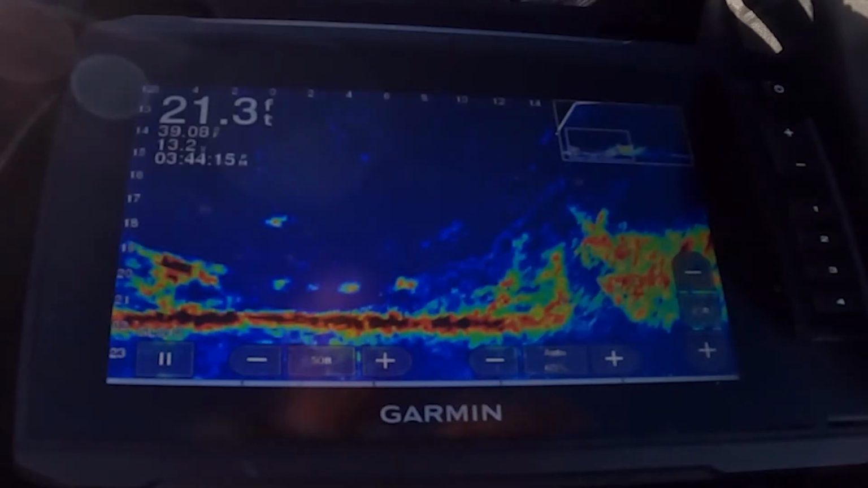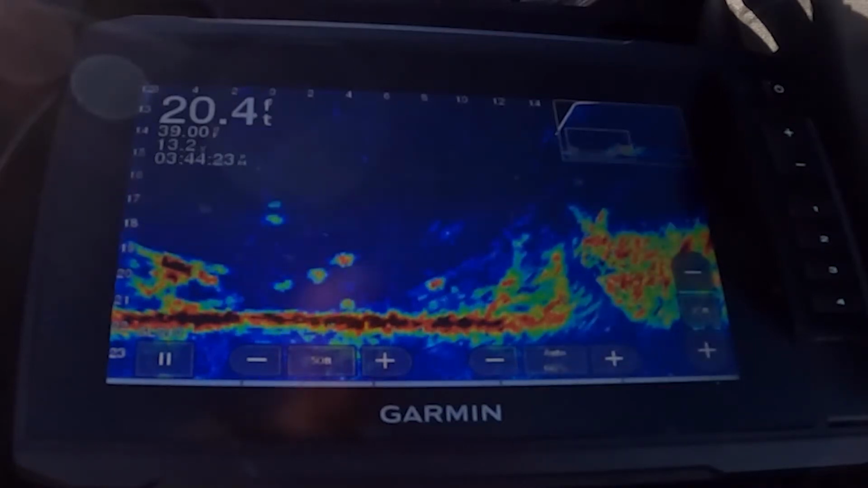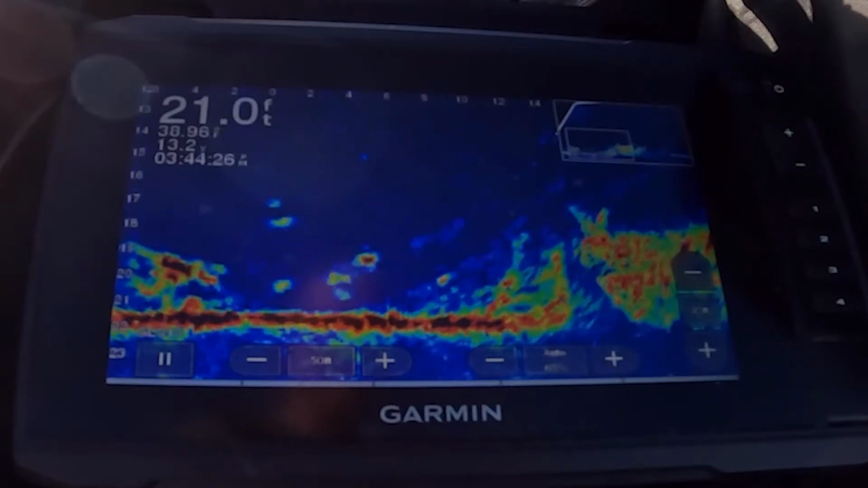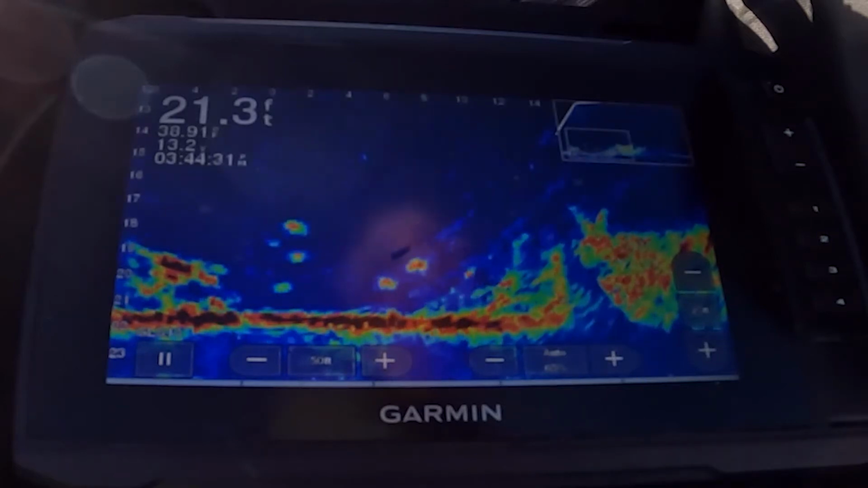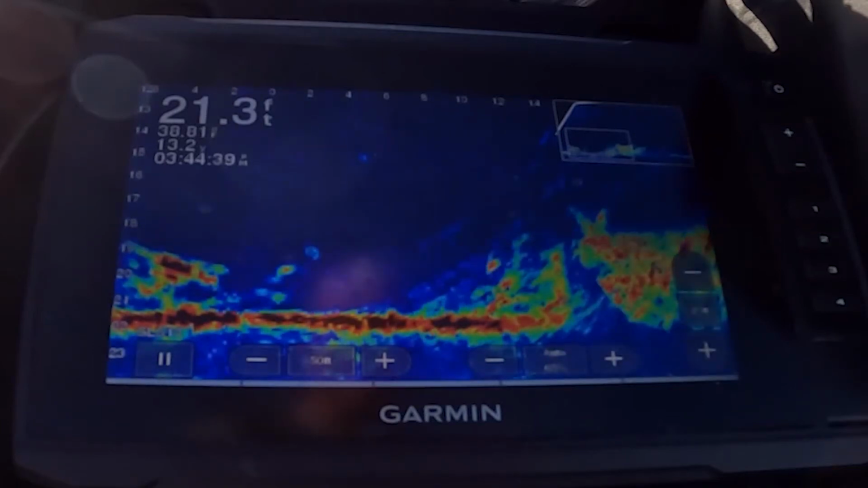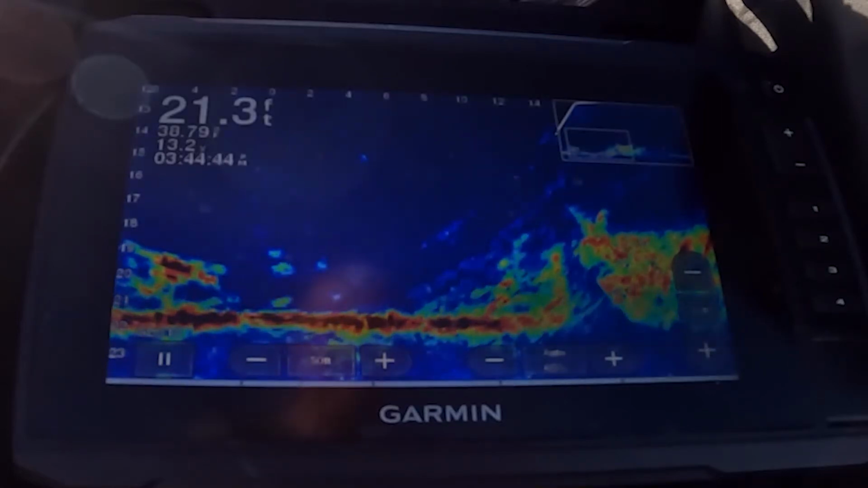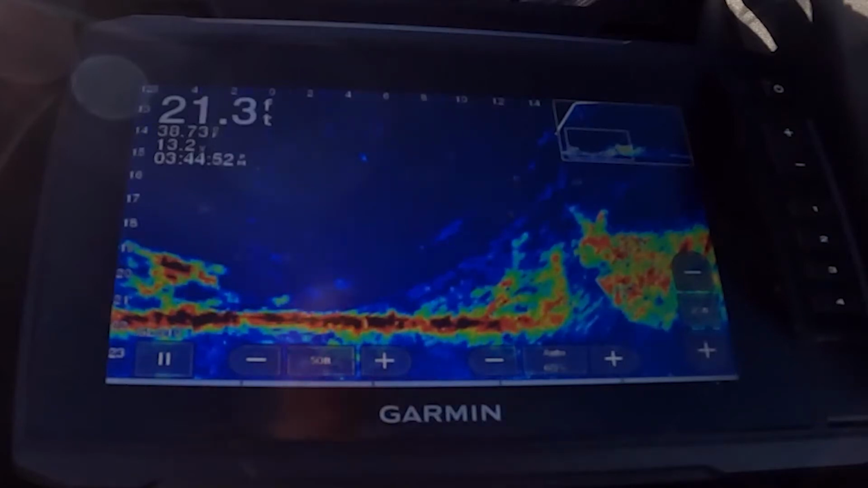Oop, missed it. Take it. Let's go down to your buddies down there and see if they're more interested in biting. You missed it. Nobody's interested enough to eat it in one swipe.